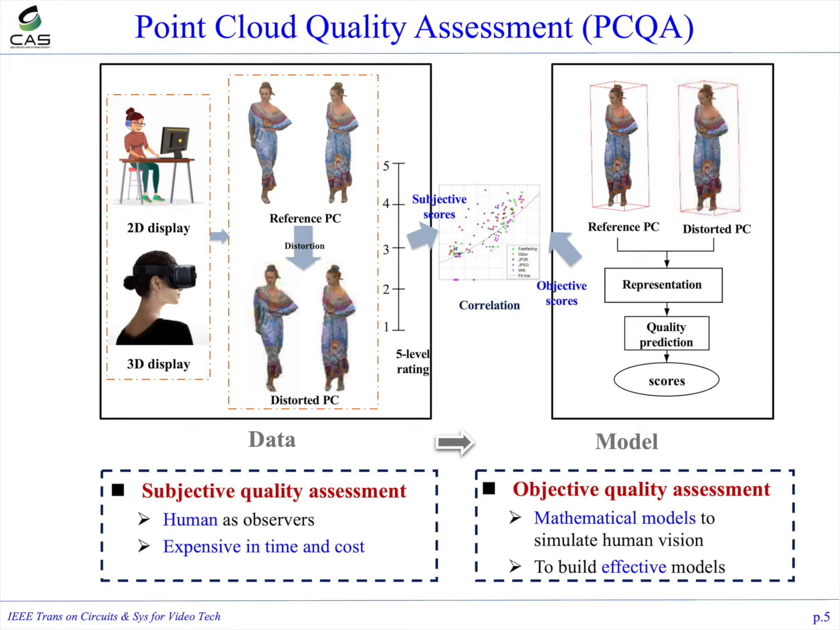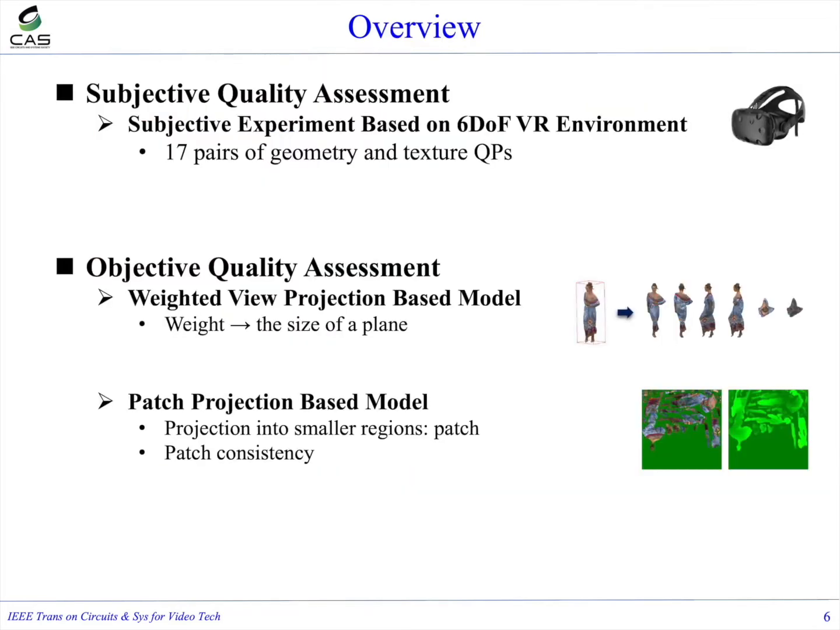Our work also contains these two modules, subjective and objective. First, we conducted a subjective experiment based on the 6 DoF VR environment and built a database which consists of 17 distorted levels with different pairs of geometry and texture QPs. Second, we proposed two projection-based objective evaluation methods. One extended the view projection-based method by adding weight, and the other used patch projection in quality assessment and solved